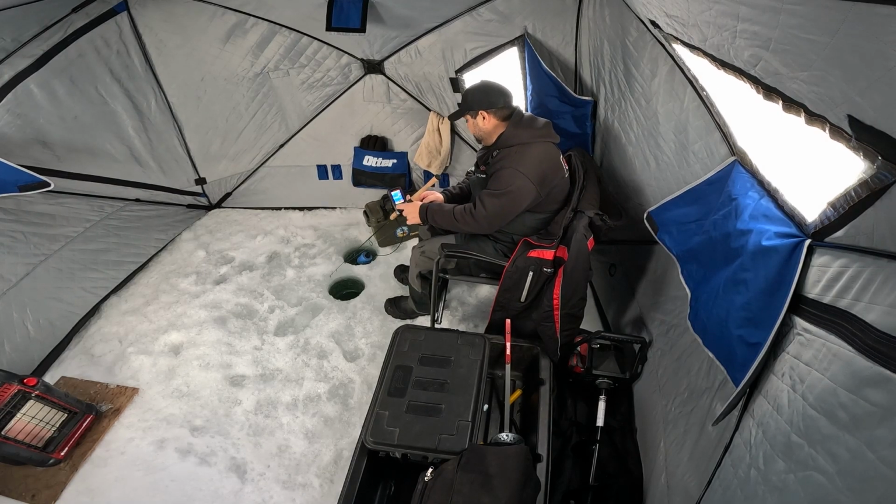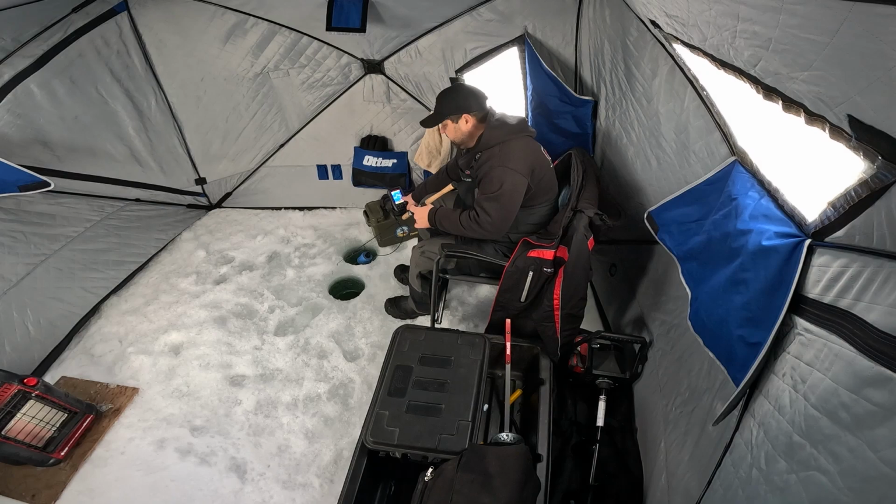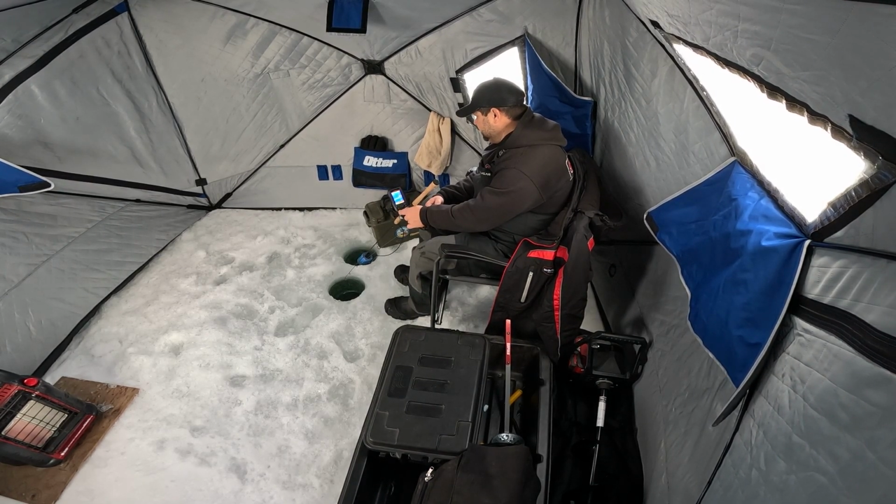There's a fish there. I was reeling up and there's a fish coming. So I'm going to drop back down to him. He's at 30 feet. I'm going to let my jig settle out. And if you reel up a bit, you can sometimes get them to chase it. And if you can get them to chase it, they usually bite.